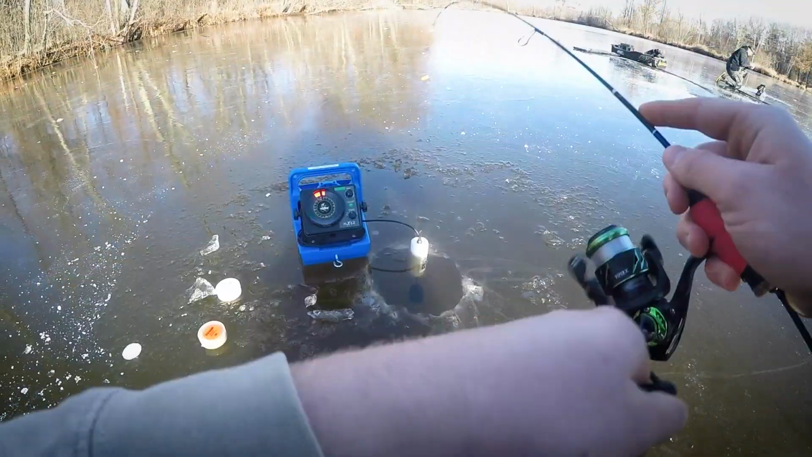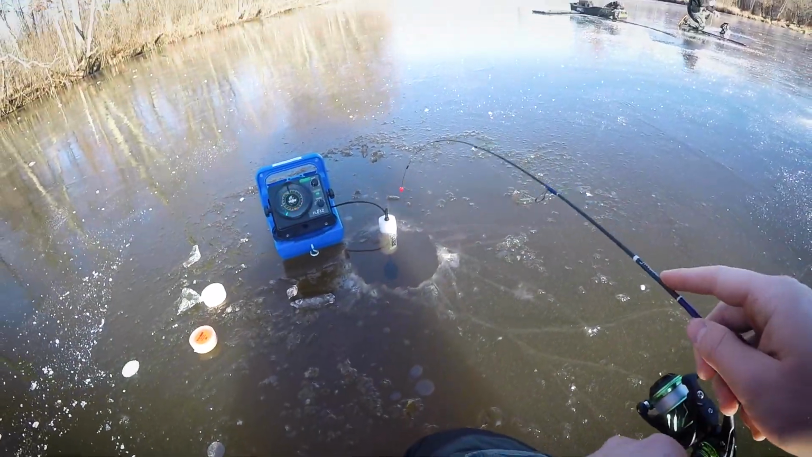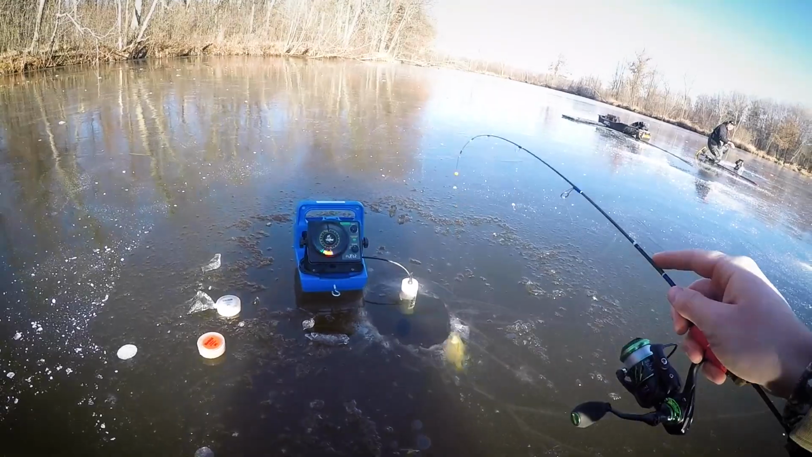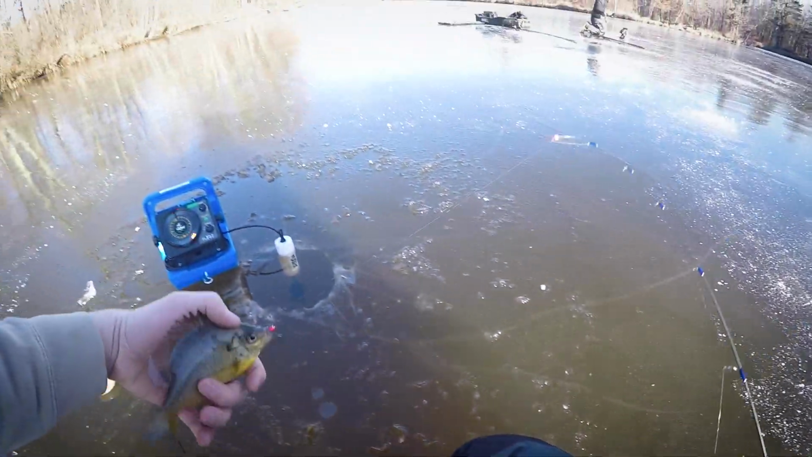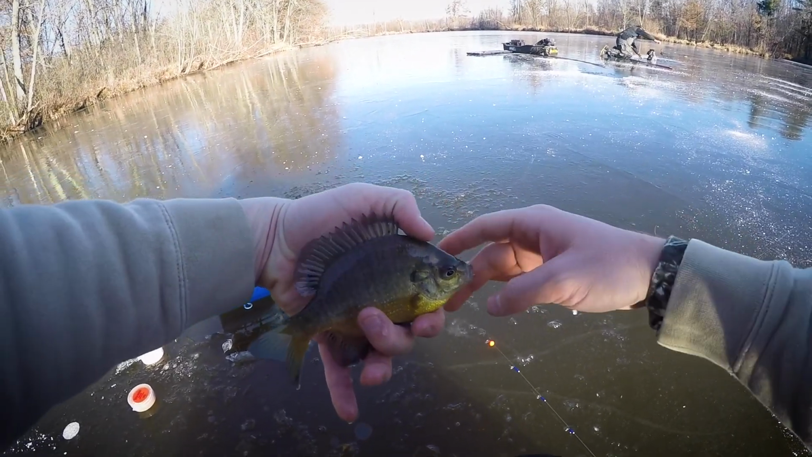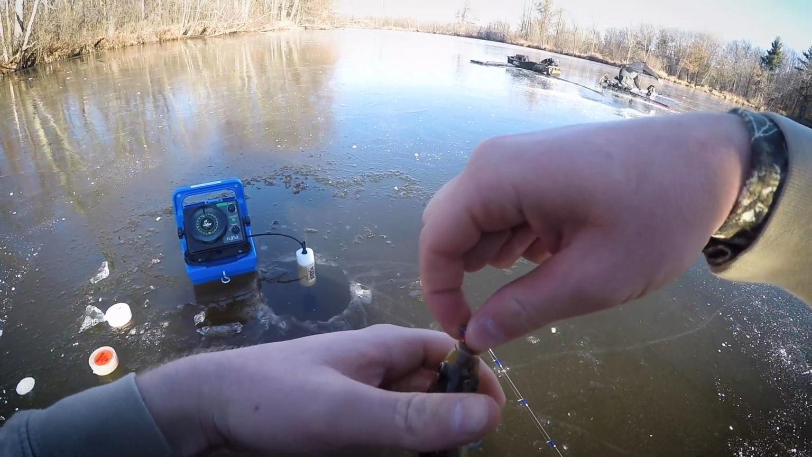There we go. Get out of the deuce. Get out of the deuce. It's a bluegill, Jason. It's not huge, but it's a lot bigger than those shiners that I'm messing with.